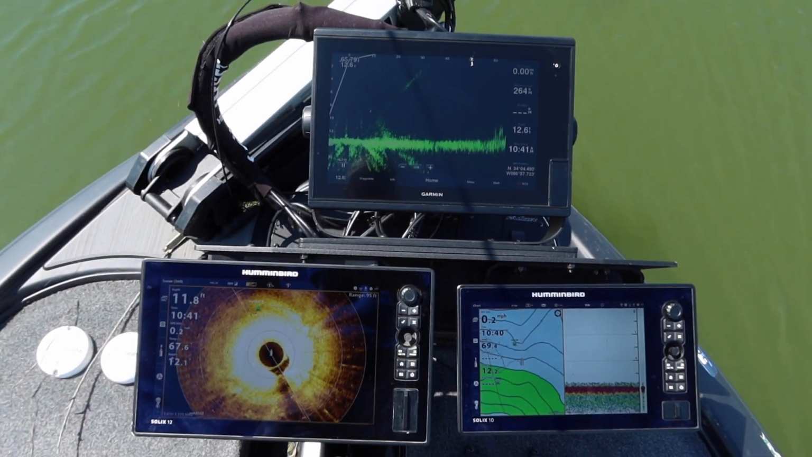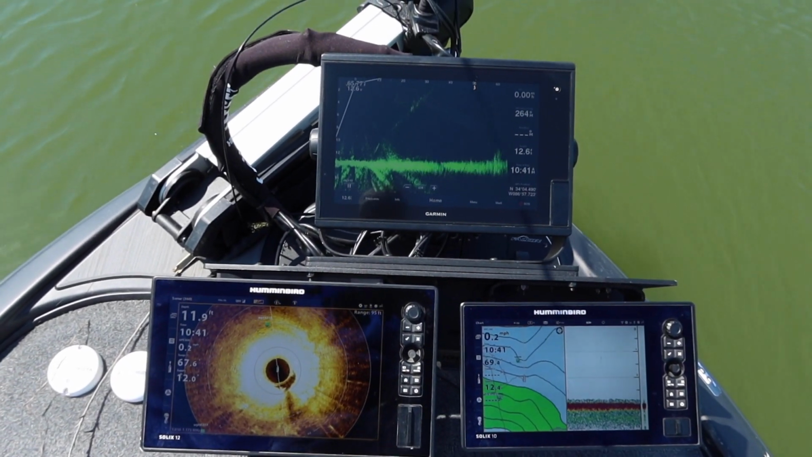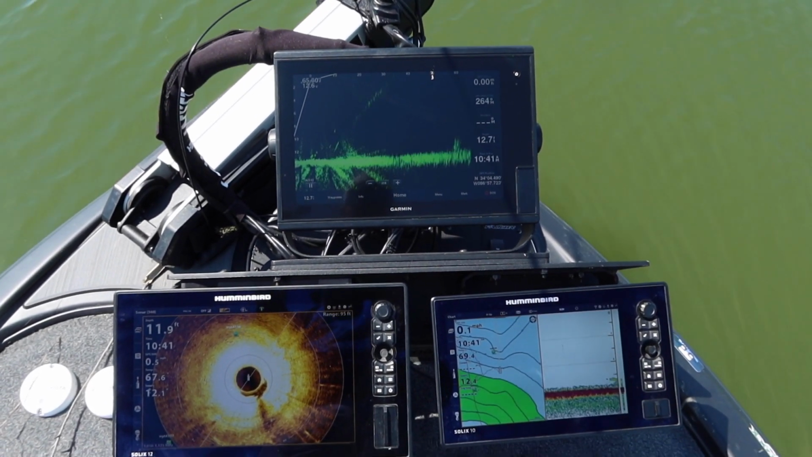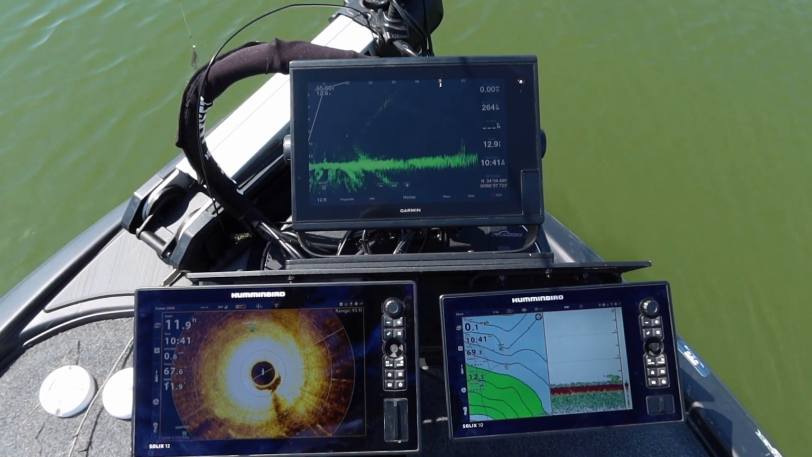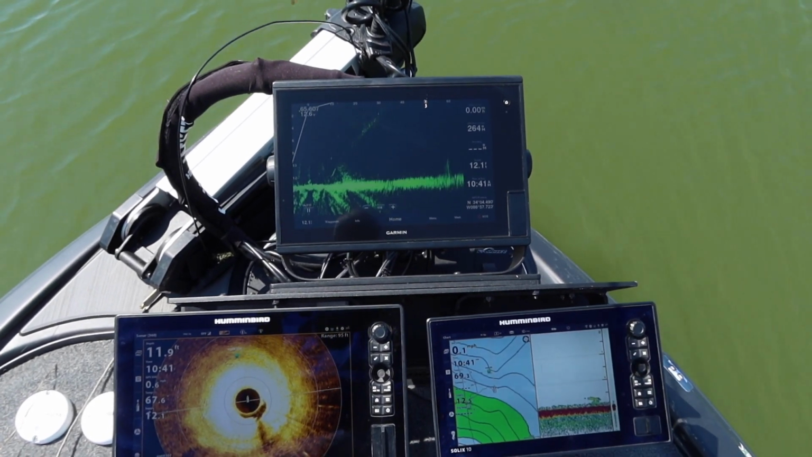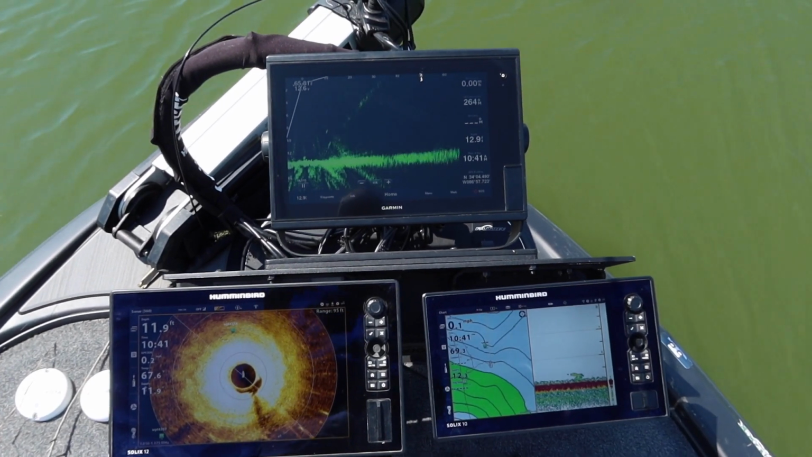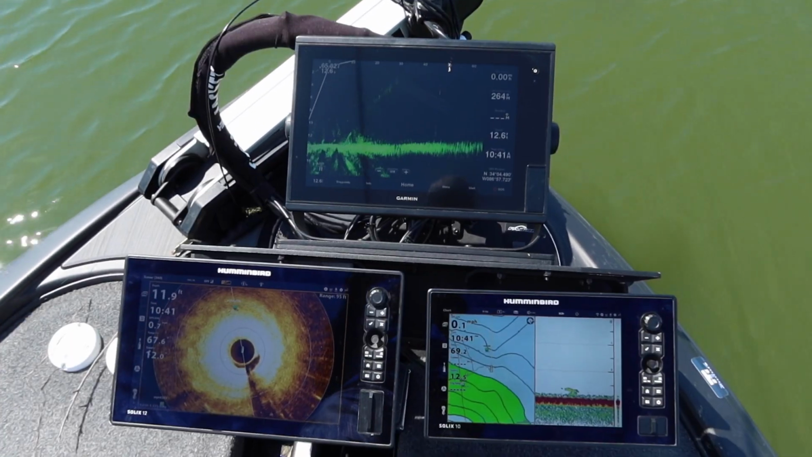There's a little tidbit on why I use those. I have the 360 and the Livescope, and kind of what it does for me. Any questions, I'm going to try to do videos on my settings, but hit me up. I'm all about it. I'll help out however I can. But back to fishing now.